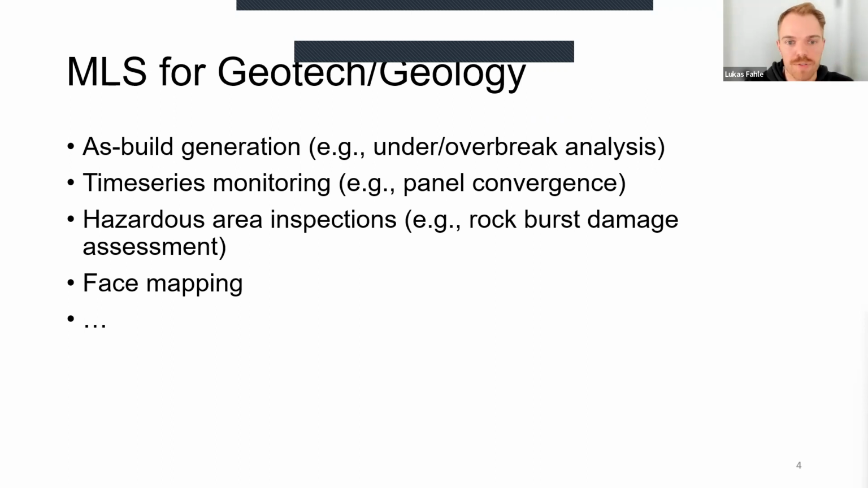For example, in a block cave mining operation where you have panel convergence, and you want to make sure that your excavation remains stable and that you're aware of any changes that are happening. Another interesting use case is hazardous area inspection. So, for example, if you're in an underground mine that is prone to rock burst, that could be an interesting scenario. After you had a seismic event, you can send a system on a robotic platform, collect spatial data of the actual excavation and see what happened.